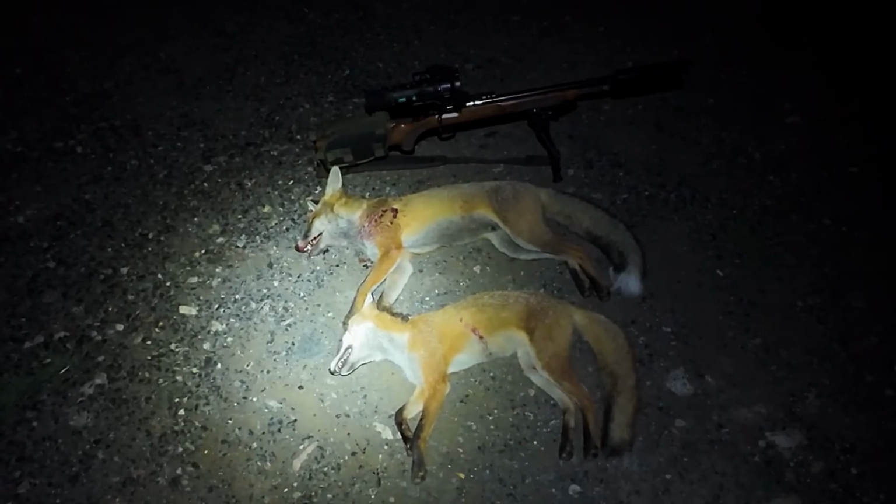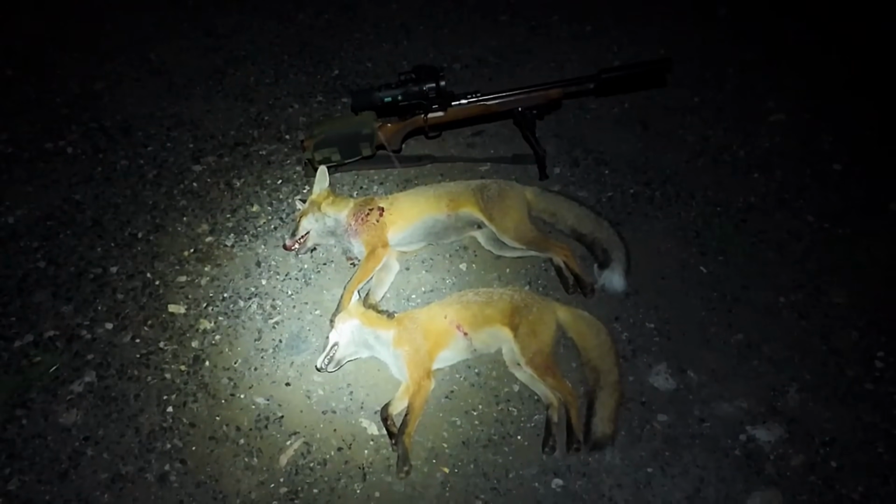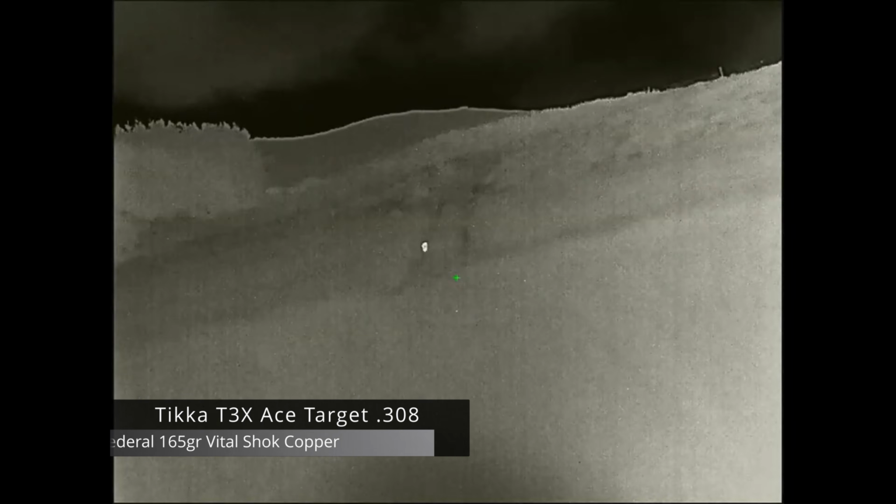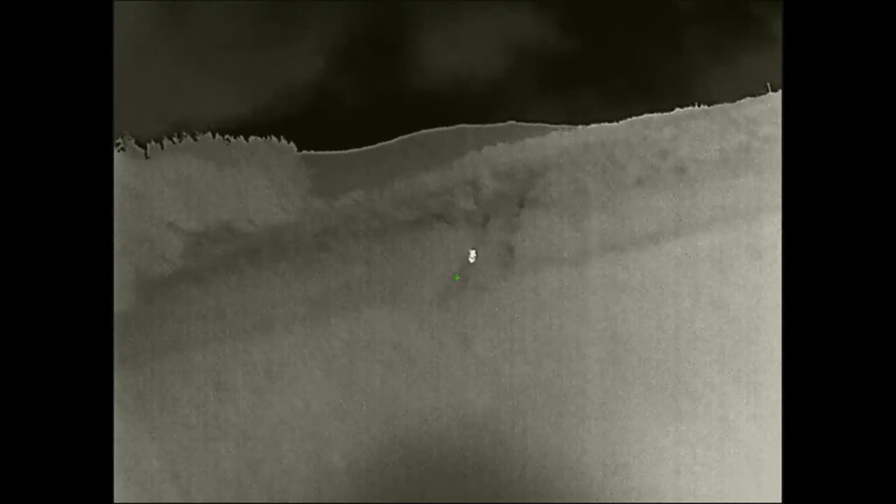Right guys, well we've got a dog and a vixen. The dog's nearest to the rifle, the vixen's below. They're just youngsters. It's heading away from me. It's actually going up an old track. You can just make out the ridge lines there. That's quite a distance off there now.